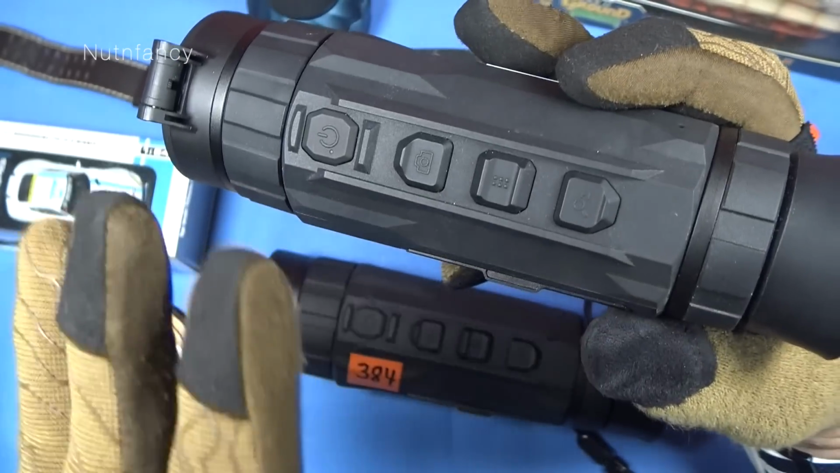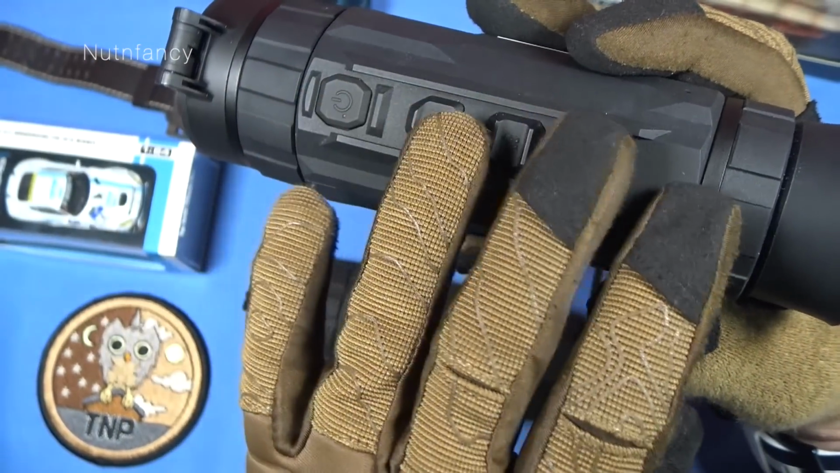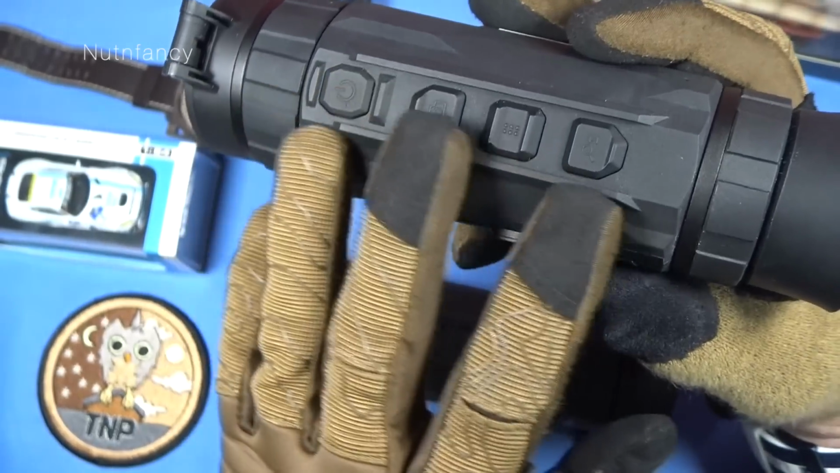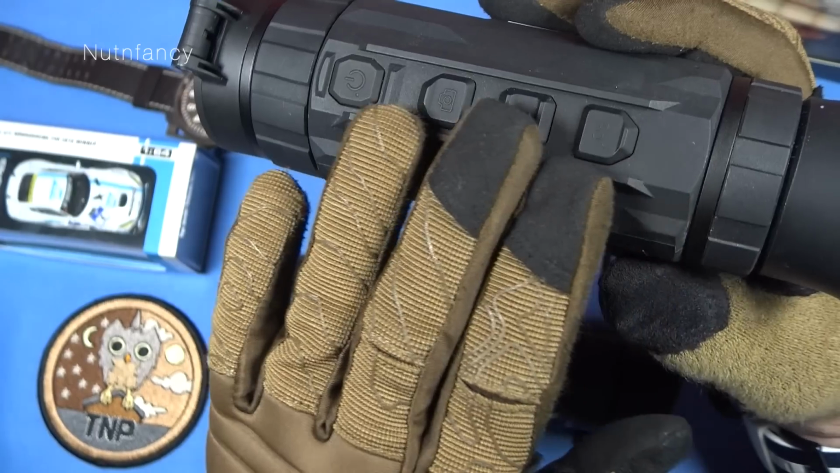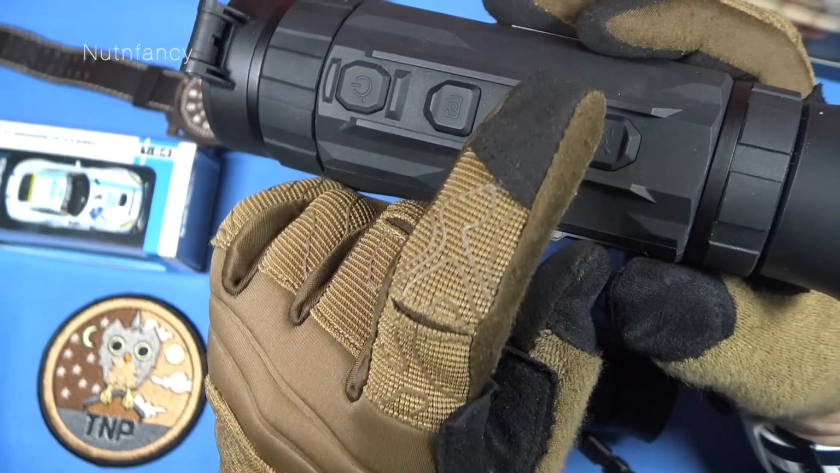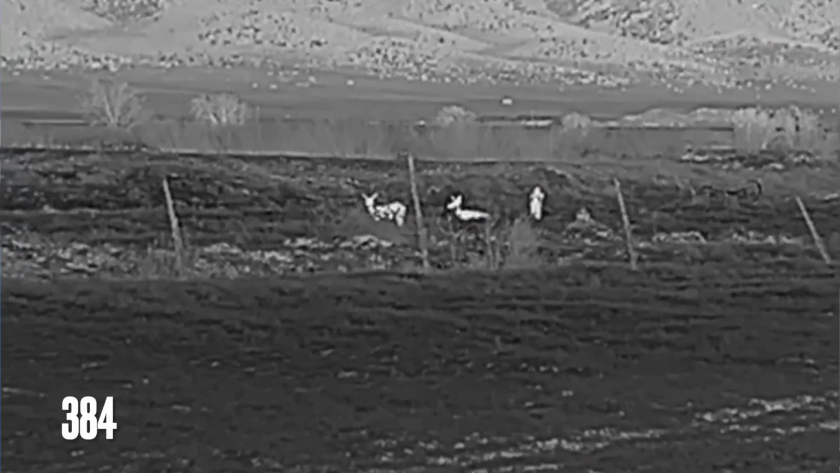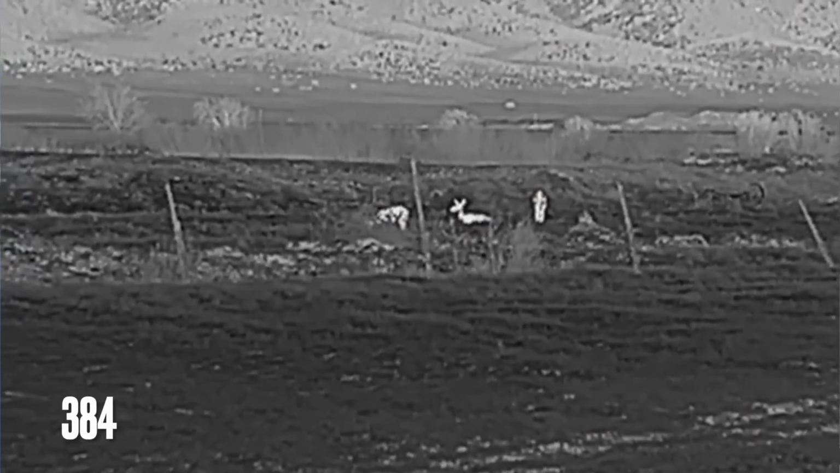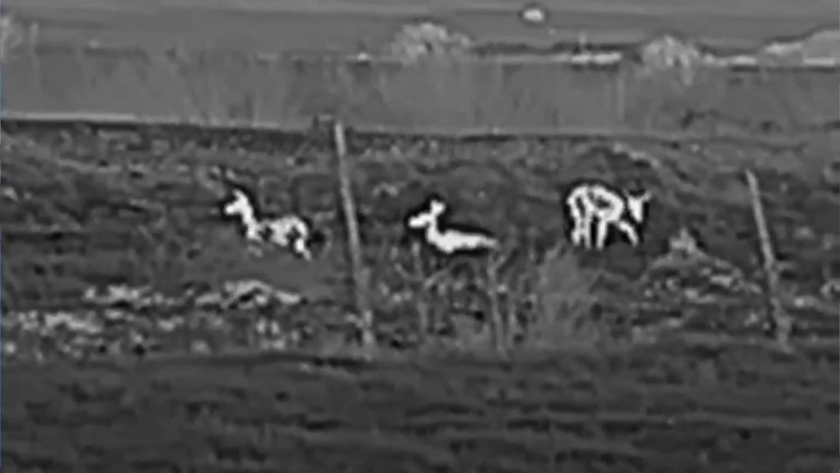Now, one thing I love about AGM is that their UI is pretty standard across all their devices. So this is the same we saw in the Taipan, I believe. It's going to be the same in their excellent Rattler thermal scopes. Watch for my review on those. Very simple. Maybe a downside of this one button zoom thing is you have to cycle through all your zoom ranges to get back to 2 power. Not a big deal, but you'll see me in the overlay video, when I'm filming humans or filming the deer, I'll go 2, 4, 8, 16, and then back to usually 2 power, giving your widest field of view.